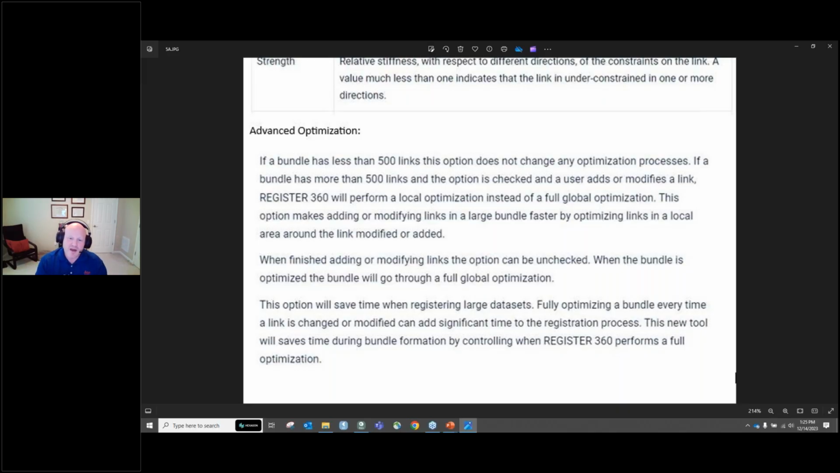Now, one thing to keep in mind is if you have an issue or there's something like a field technician created a link incorrectly and you're trying to figure it out, you need to hit re-optimize for the bundle to see if you fixed what you're working on, and you always have to look at True Slicer. That's something we're going to look at later. But the advanced optimization is helpful if you have really big projects that you're working on.